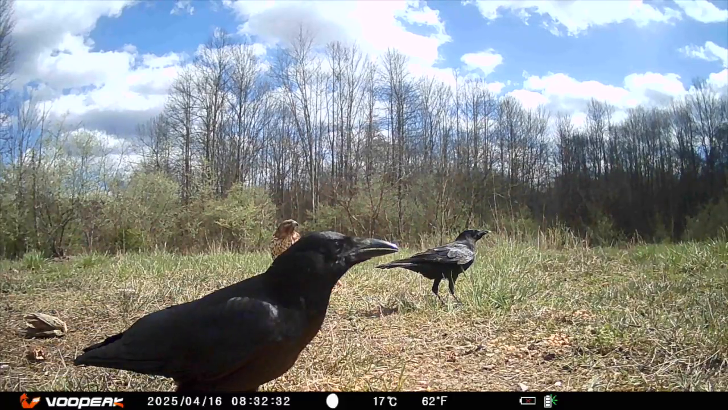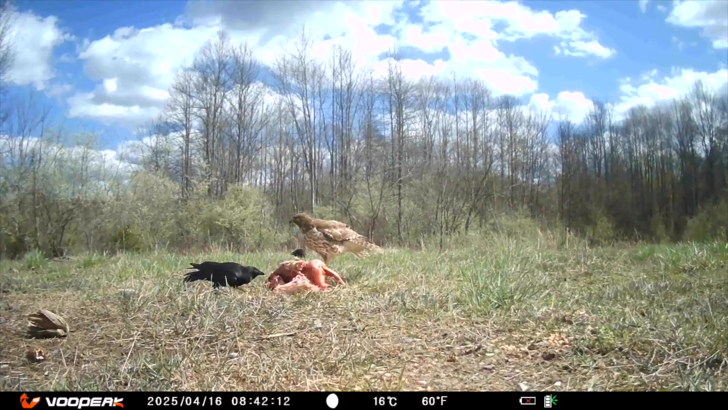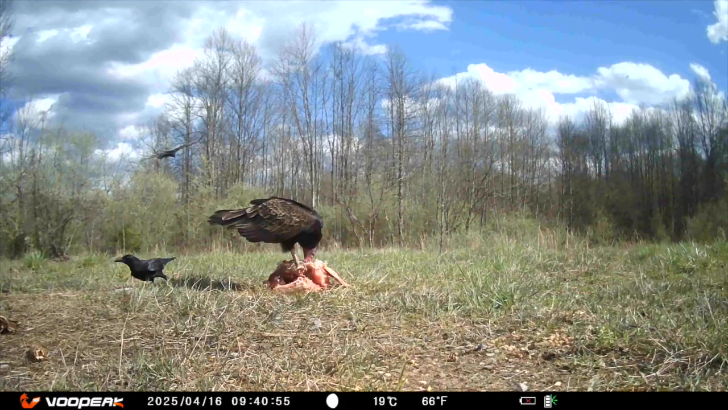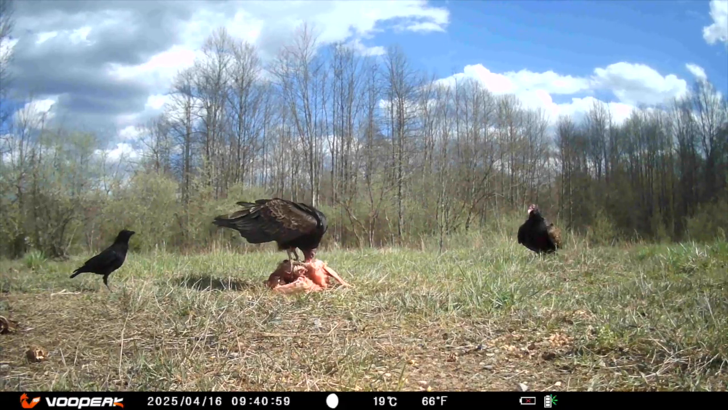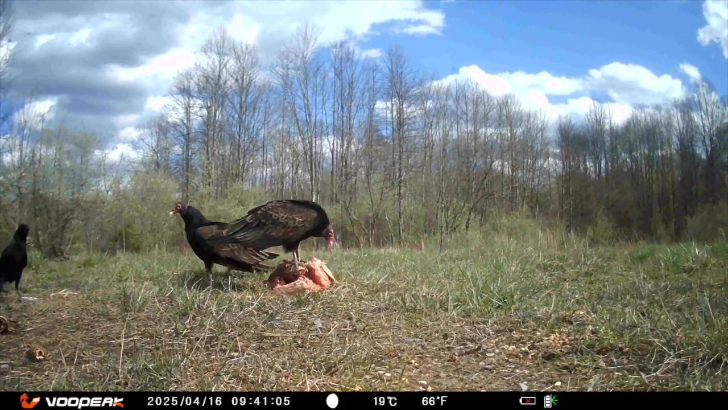Hawks see the world in high def. They have incredible vision, about 4 to 8 times better than humans. They can spot a small rodent from hundreds of feet in the air, even while flying. They have a built-in GPS. They migrate long distances, sometimes over 5,000 miles, and return to the same wintering and nesting spots each year with incredible accuracy.